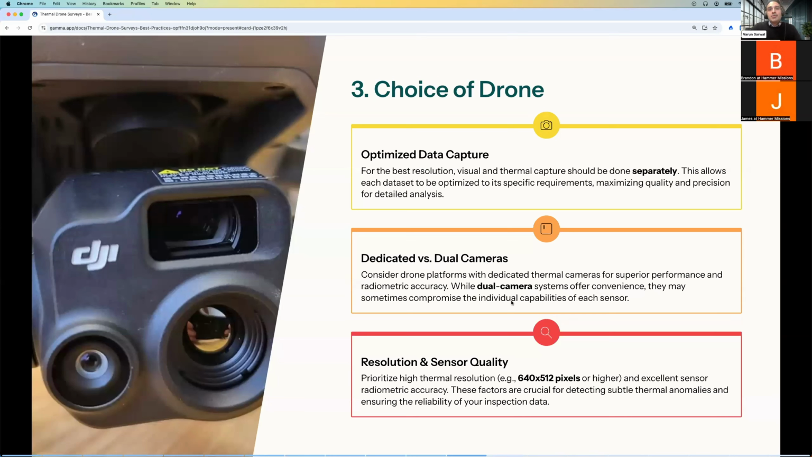And last but not least, the most important thing here is the resolution and sensor quality. At the moment, having a thermal sensor of 640 by 512 resolution or higher is pretty good. That's what we're seeing for most of the thermal surveys. That resolution will keep going up over time, and that's going to improve the 3D models. It's going to improve pretty much everything. But so far, that is becoming the standard that we're seeing for most thermal data capture.